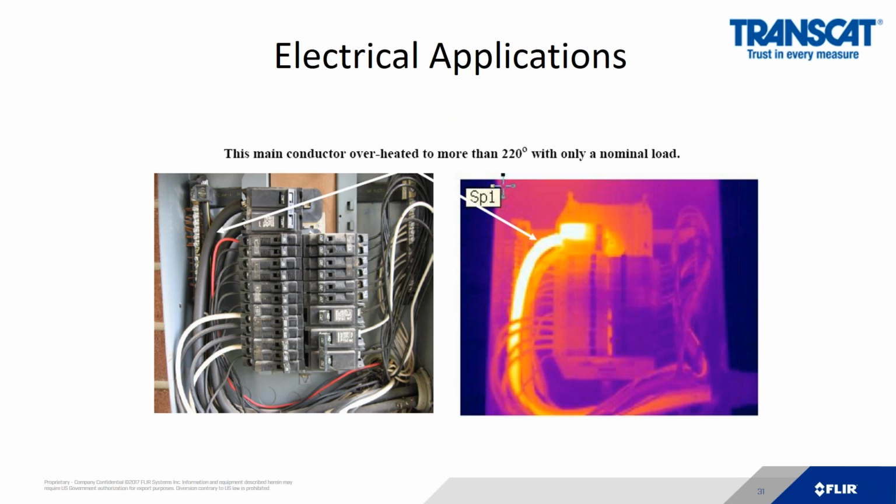In this example, the main conductor overheated to more than 220 degrees with only a nominal load. One of the things we know right out of the gate is that when there's an infrared problem or a hot spot on your target, it's always best to know the load, because the load would indicate how hot that target is at the moment or could have been.